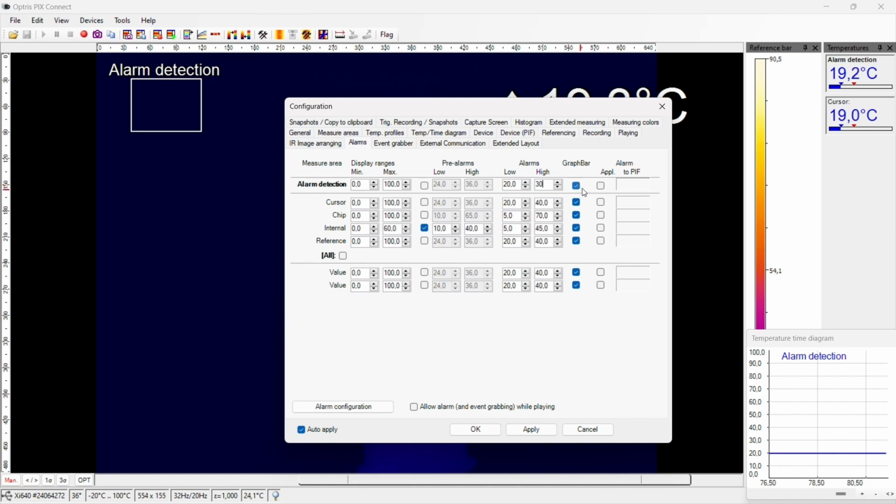If you also want to see a red alarm node on the screen in the PIX Connect software, activate the item Application. In the field Alarm to PIF, you can now decide to which channel of the industrial process interface you want to forward the alarm state.